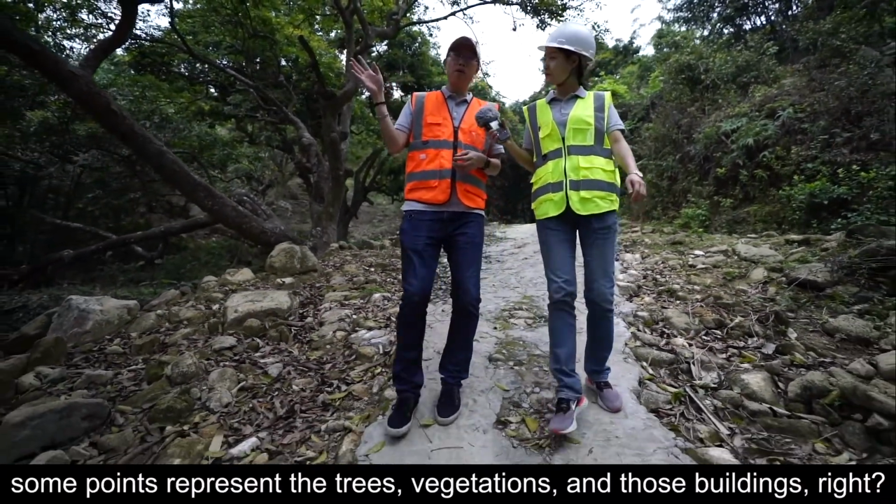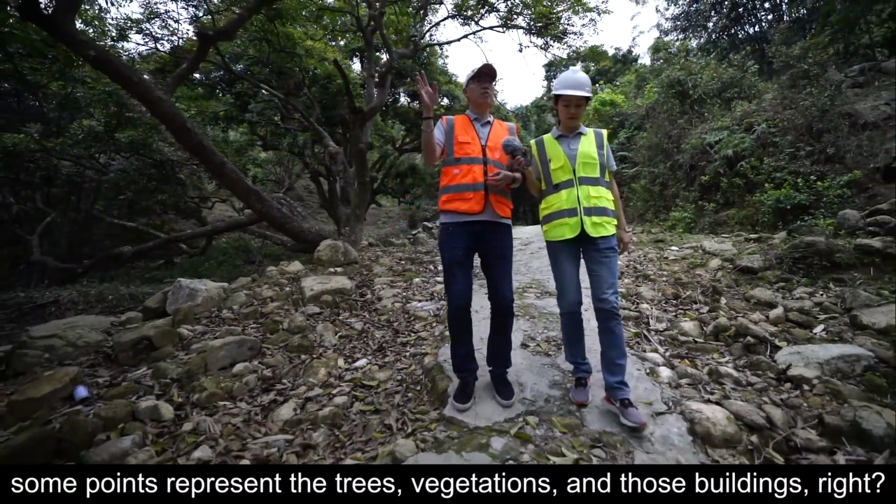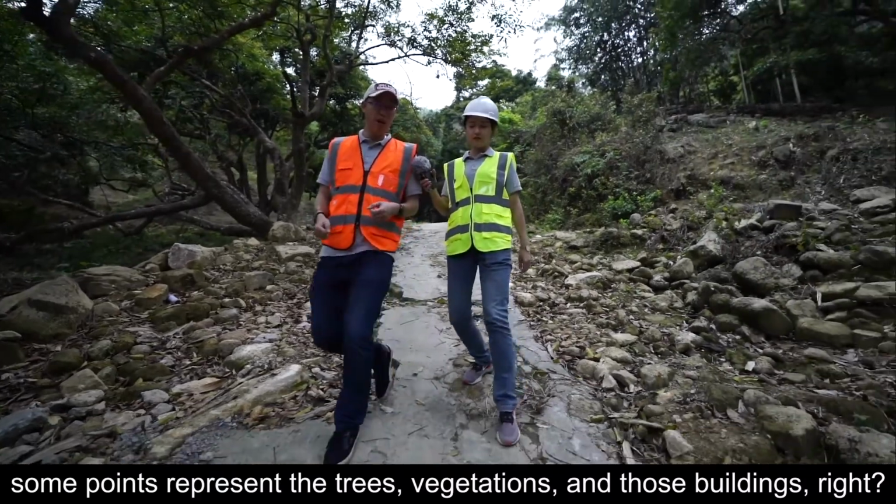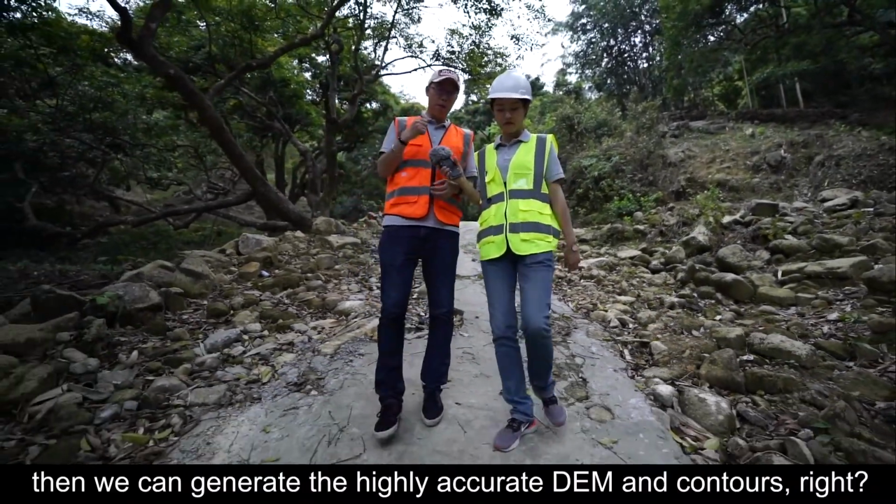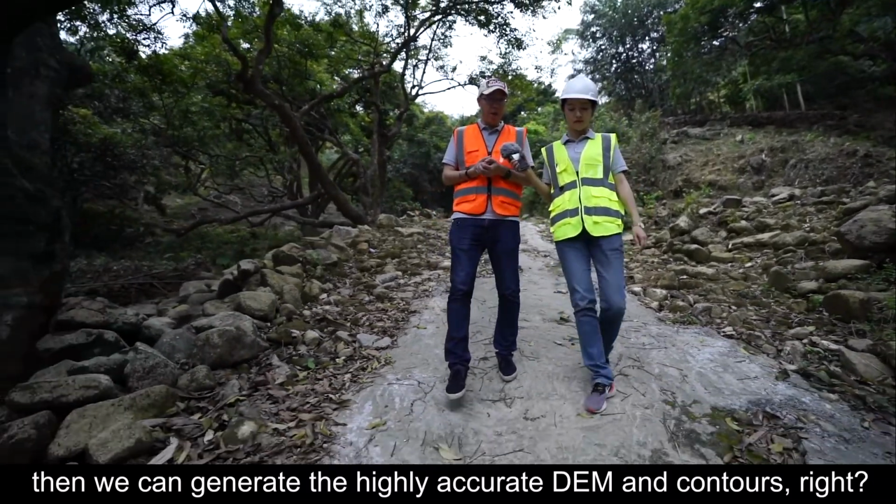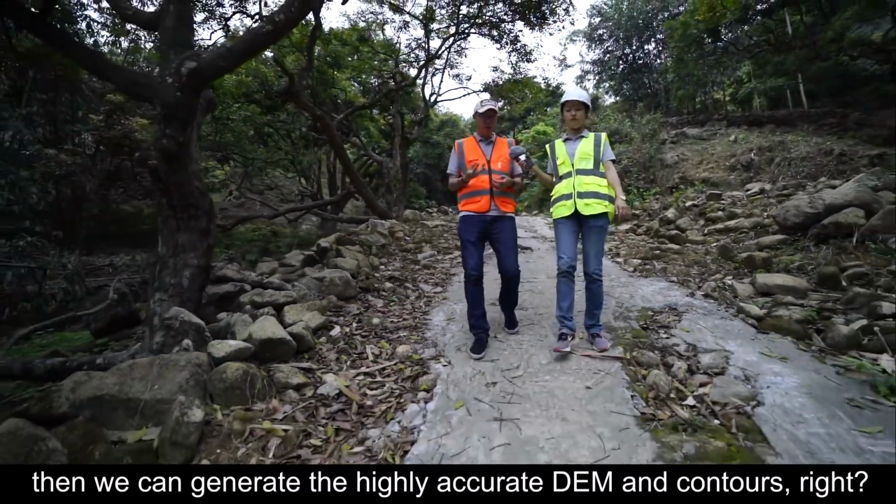And some points represent the trees, vegetation, and those buildings. After we remove all of them, we can generate the highly accurate DEM and contours, right?